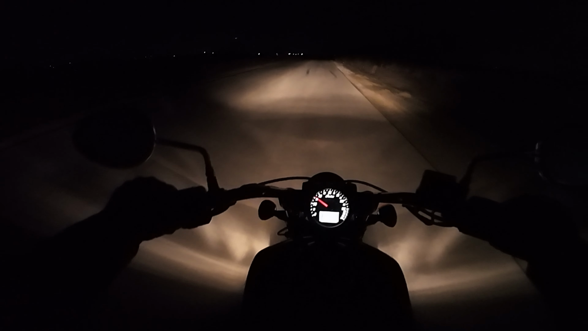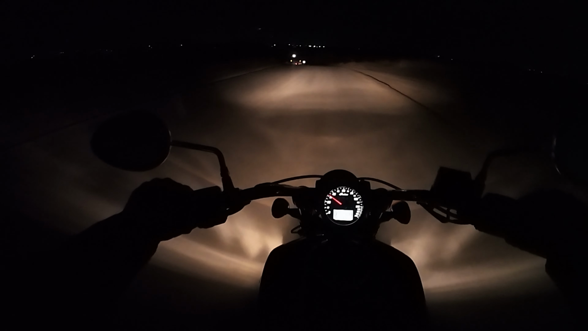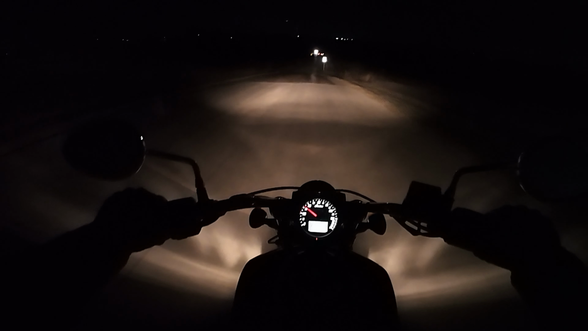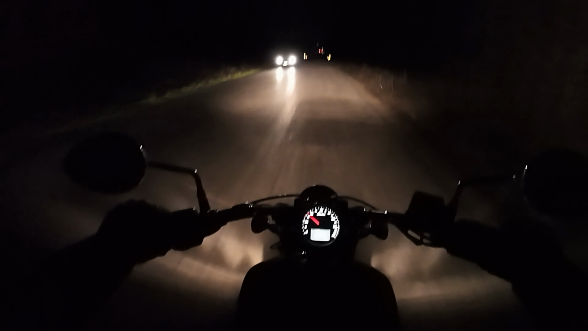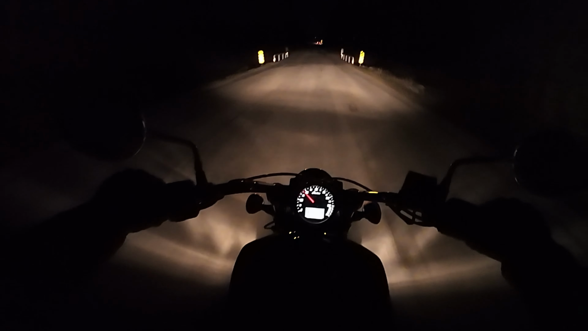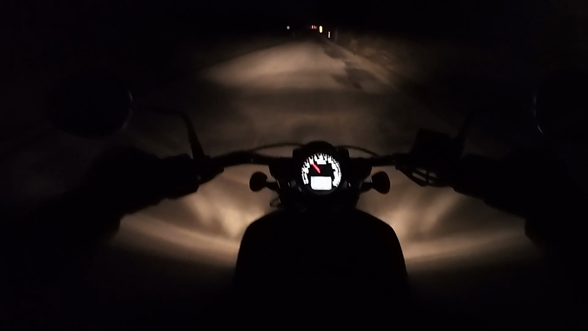Don't ride faster than you can see. Keep an eye out on the shoulder for wildlife. Just don't stare at it the whole time, but be aware. Keep it in your peripheral. Give yourself room on the shoulder so you've got some room to maneuver, and use your high beams when you can. And if you've got any other suggestions, put them down in the comments, because it's not the be-all end-all.